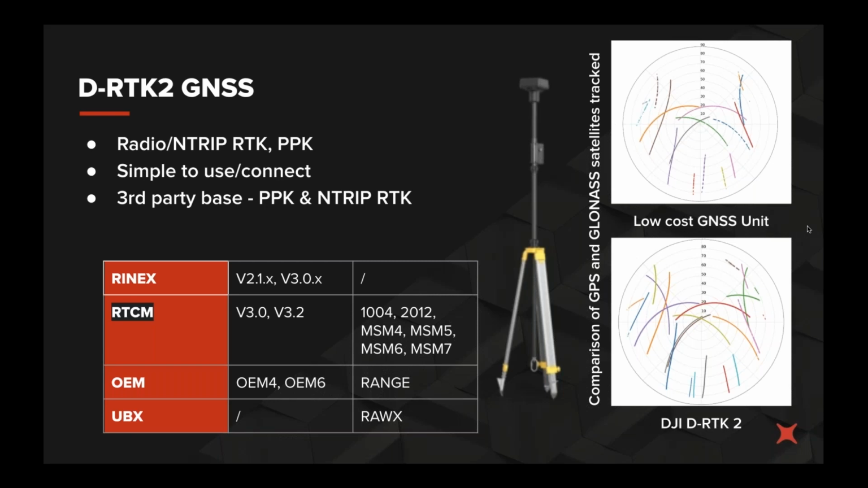One other thing, or a couple of other things I just wanted to mention, just the quality of the DRTK2 antenna compared to other low-cost GNSS units of a similar sort of range is actually pretty impressive. Comparing it to 2 other low-cost GNSS units, I found that it tracks more satellites, more phases, and we get, I guess, less tendency to have cycle slips.